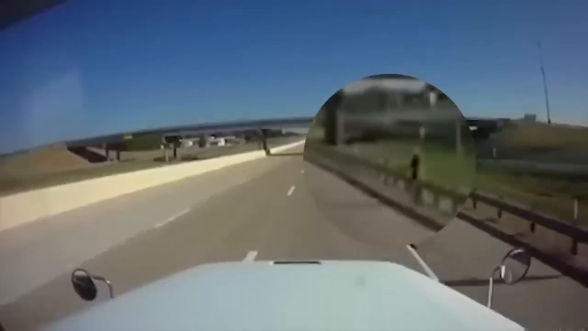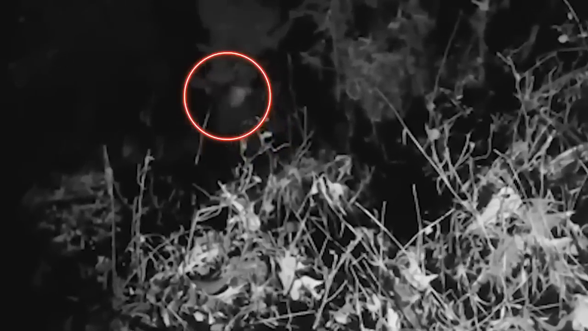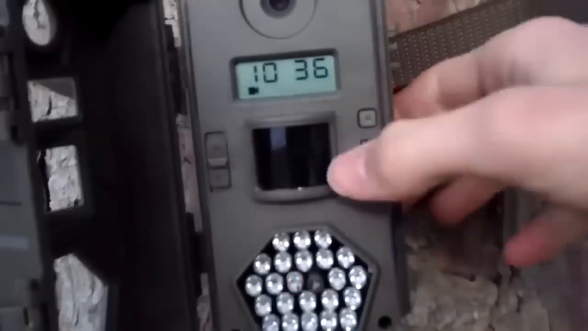Don't you agree? A masked being. So there was this guy living in the middle of nowhere with a bunch of trees behind his house. Every day he kept hearing these freaky noises that he just couldn't explain. So he came up with a plan to get to the bottom of it. He set up a camera in his backyard and another one in the woods. And let me tell you, the footage he got was seriously spooky.